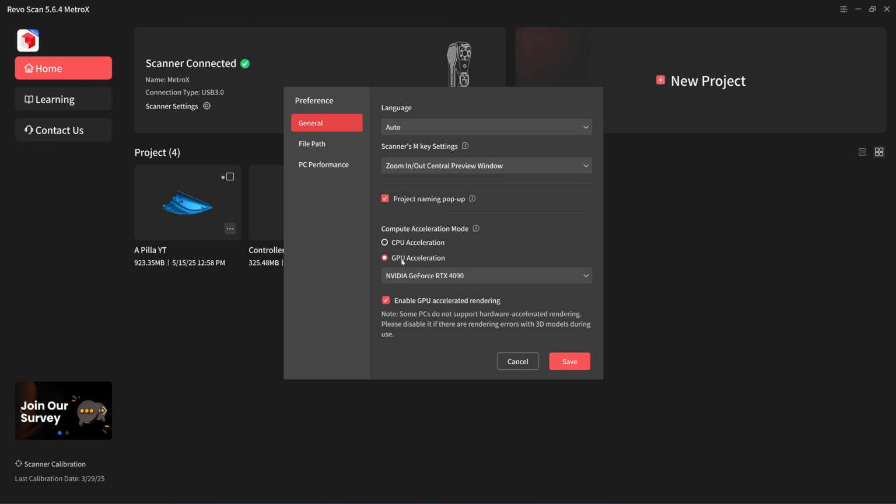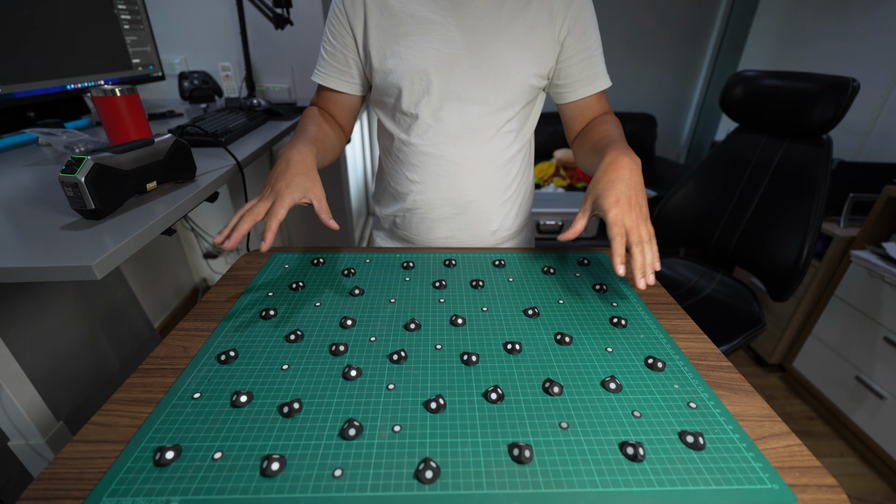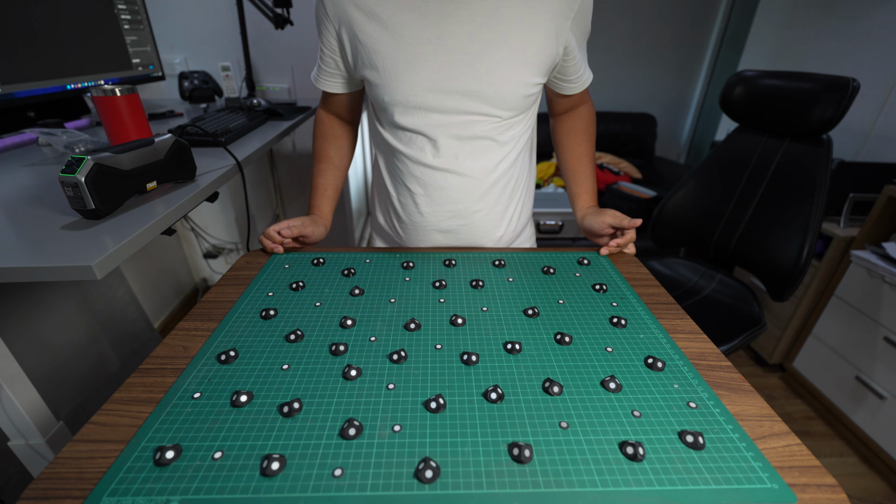I enabled the GPU acceleration. I have an excellent testing score. Okay, I have arranged the scanning area and put the markers with less than 6 cm spacing. Board size is 42 by 57 cm.